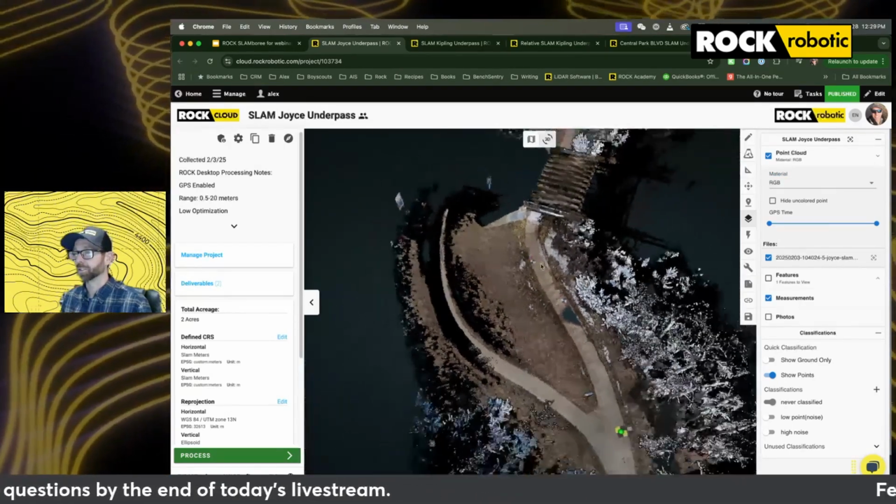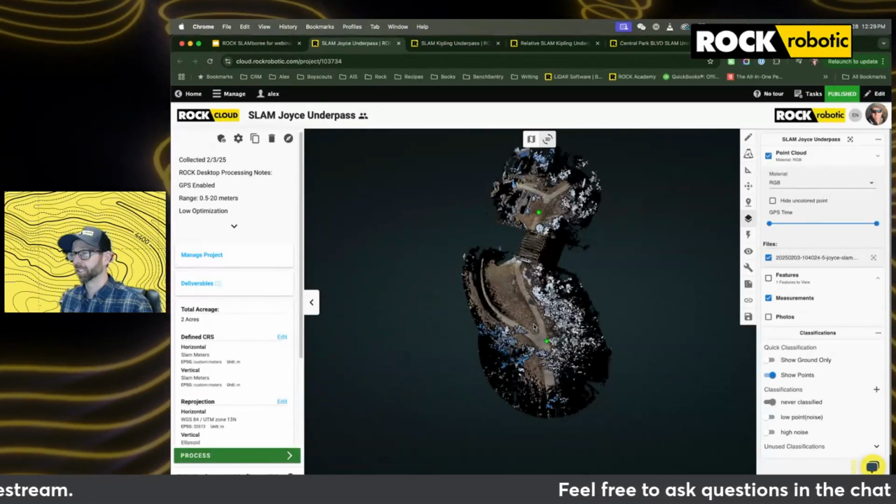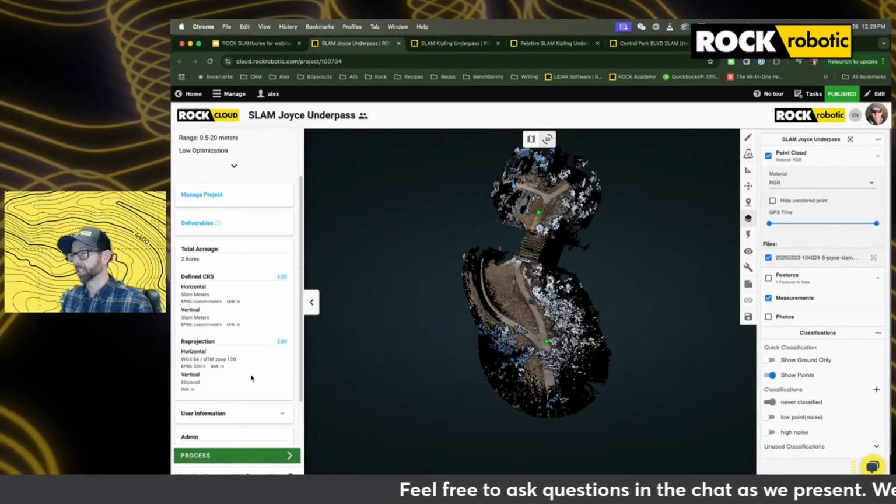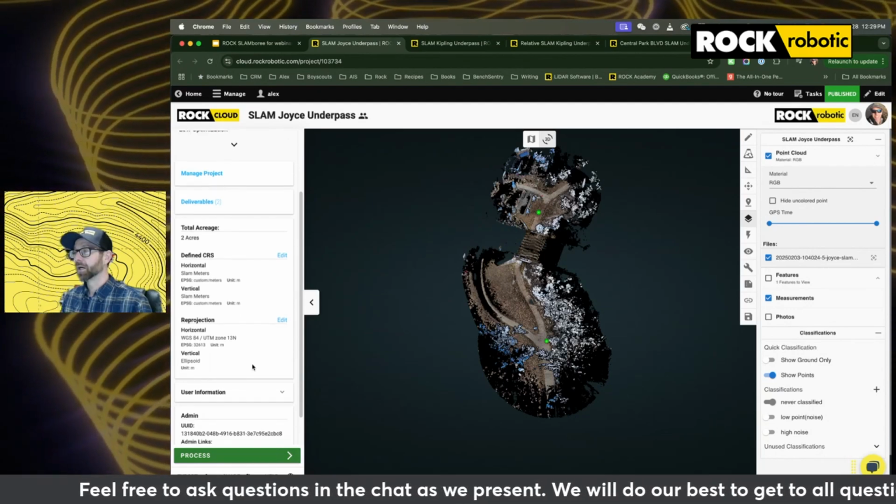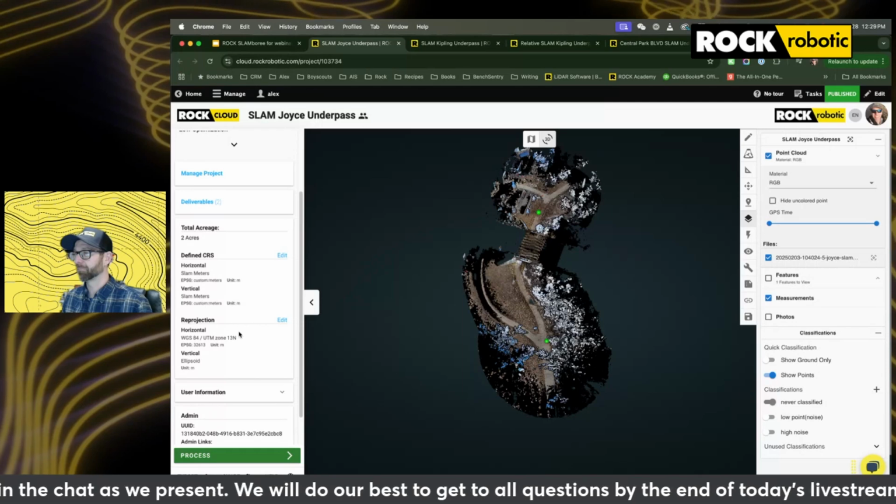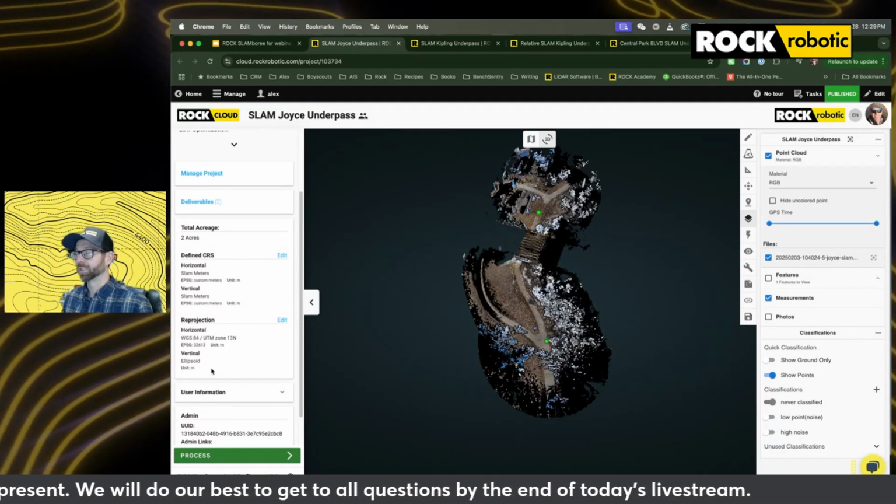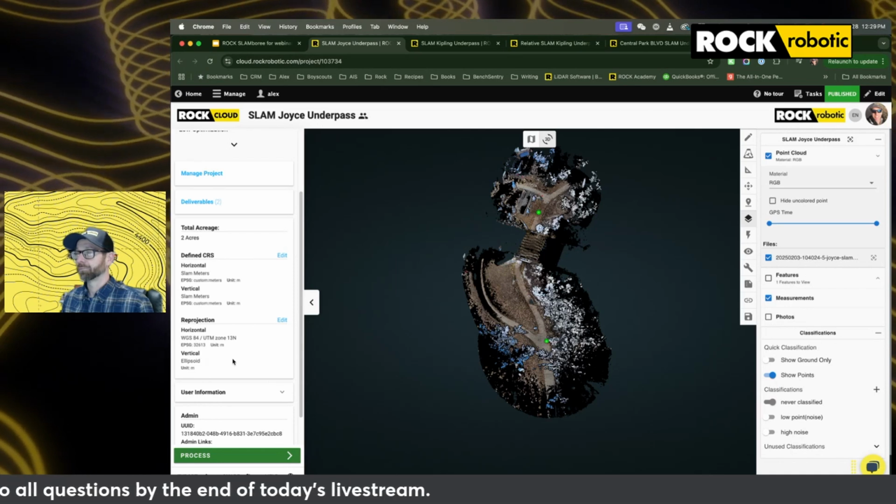And so as you can see, this is all aligned to a WGS84 UTM zone 13 north CRS. So if you were to make a measurement or get an XYZ point from here, it's going to be in that CRS, which is a well-known published CRS. And again, high accuracy.